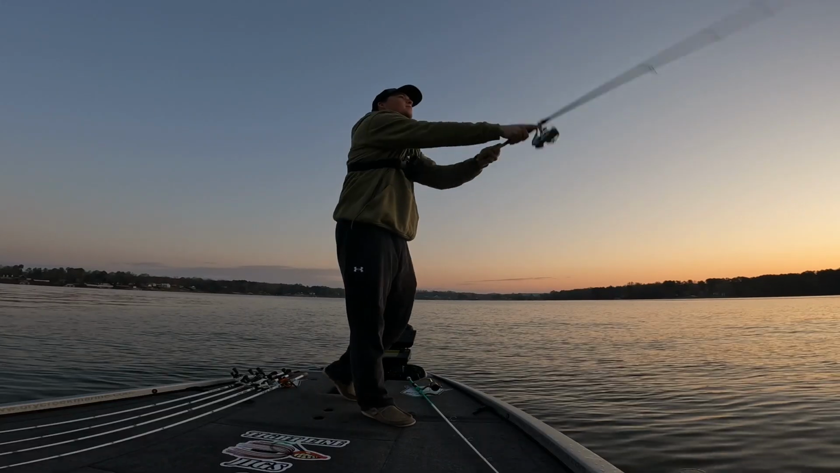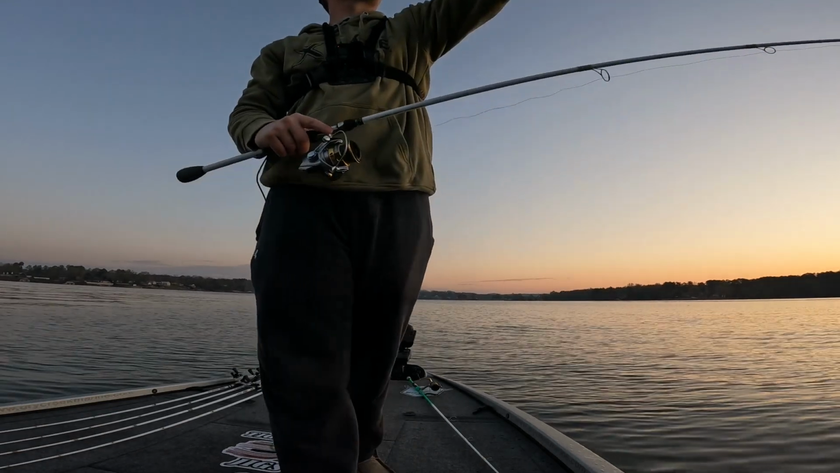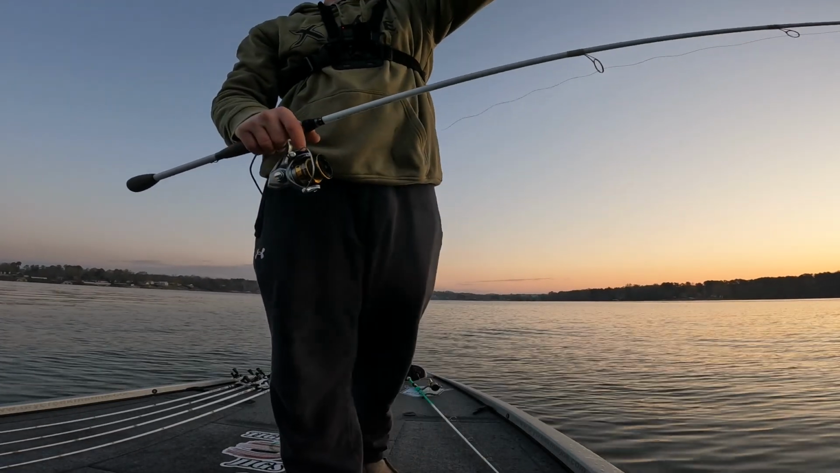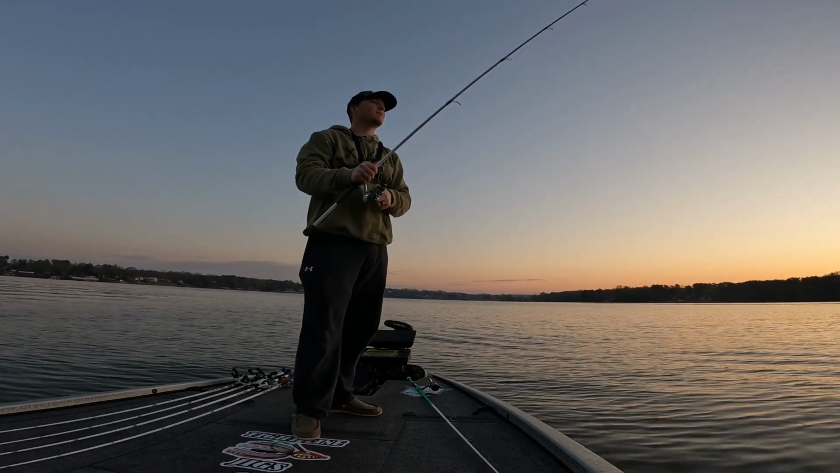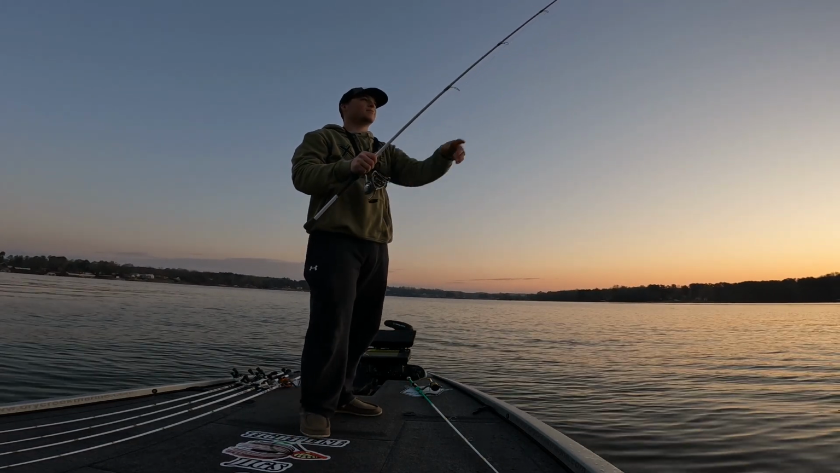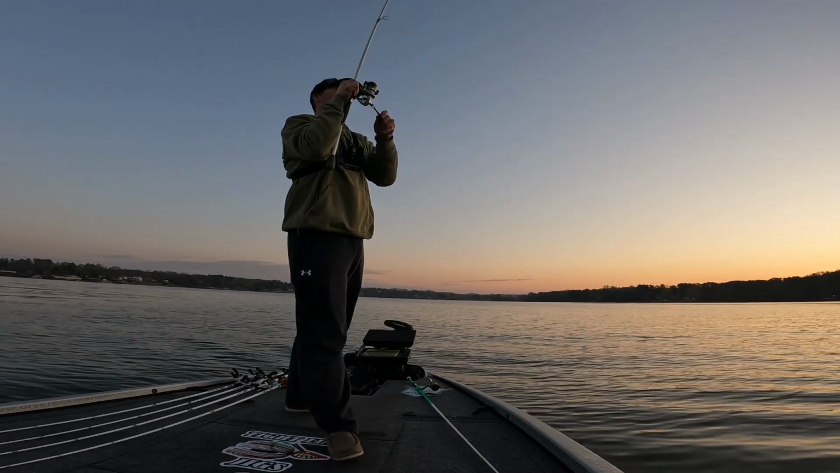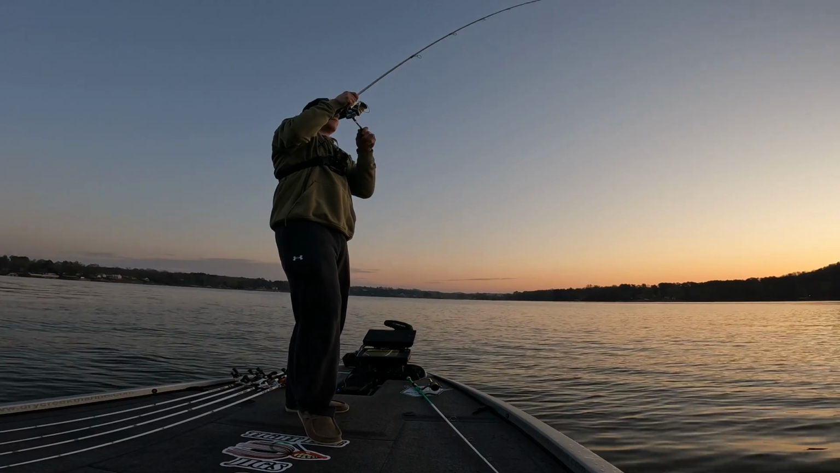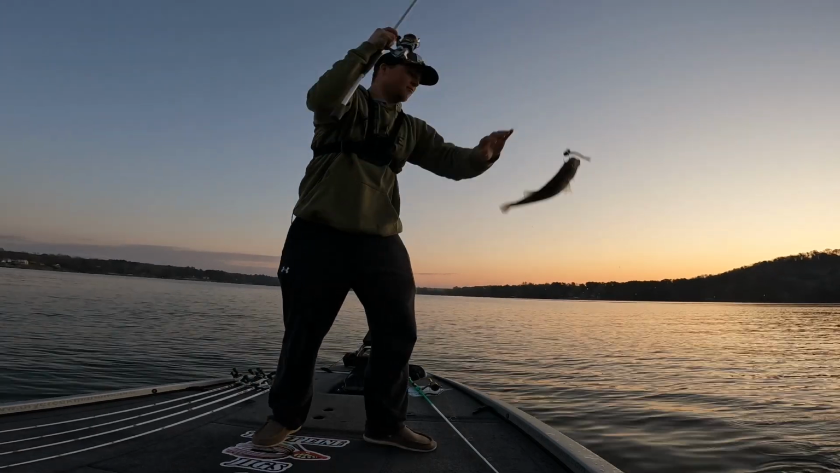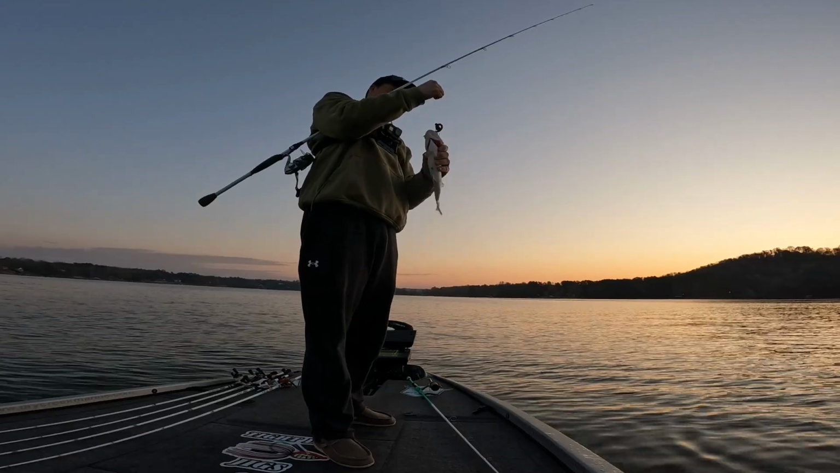Really? Hey, there's a deer. Here, swimming across the water right there. You barely see his head. Way out there or close? Nah, about 30 yards off the bank. Look, you not see that? Not got a fish. Oh yeah, I see it now. We got a little baby. There's a deer swimming across the water.